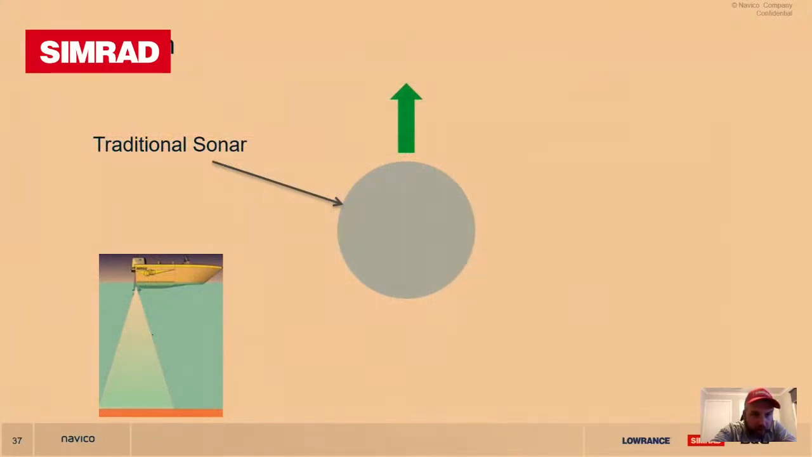Traditional sonar cone angle, looking from the top down, paints a rather round or maybe a slightly oval shape depending on your transducer.